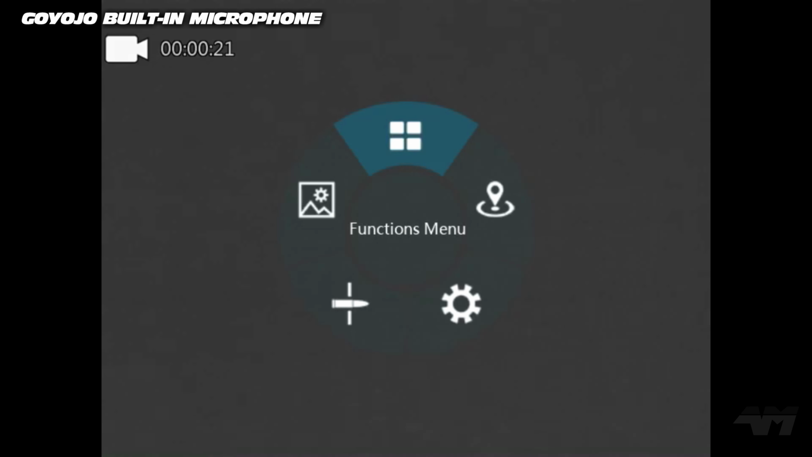Oh, and by the way, I've just switched to the actual thermal scope's inbuilt microphone, yes, so it can record audio. Not so much for speech, because as you can hear, it's not the best. But especially when you're taking shots and you're doing all sorts of things, it's good that it also picks up audio when you're recording.